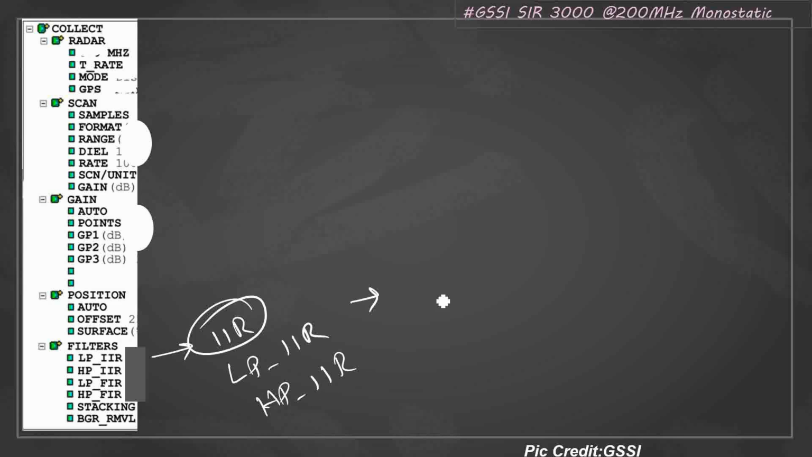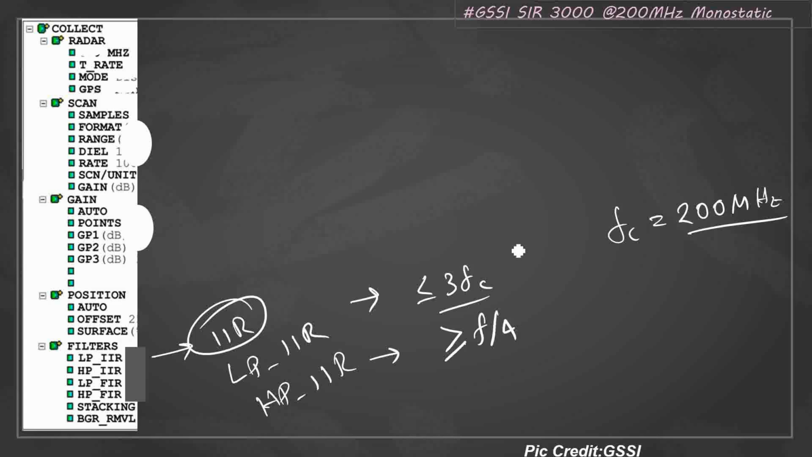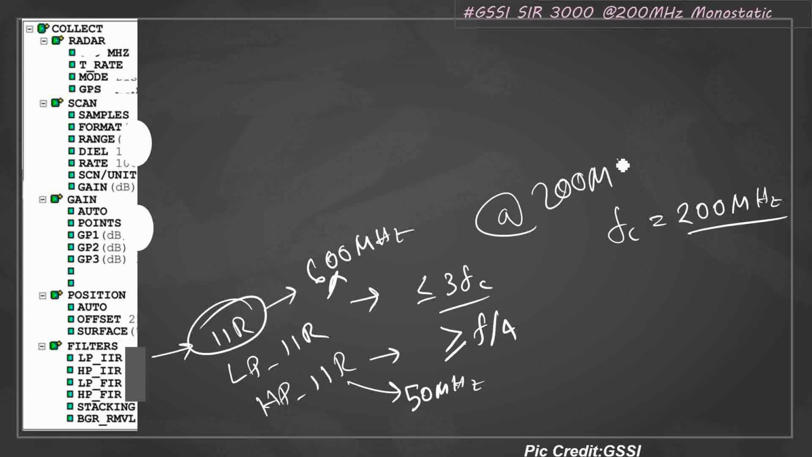There is a thumb rule that low pass IIR should be less than 3 FC. What is FC? FC is the central frequency. In this case, it will be 200 megahertz. What is HPIIR? High pass IIR. In this case, you have to select greater than or equal to FC by 4. So in general, I suggest you set low pass IIR to 600 megahertz and high pass IIR to 50 megahertz for a 200 megahertz monostatic antenna. Got it? That's the very important point you have to select.